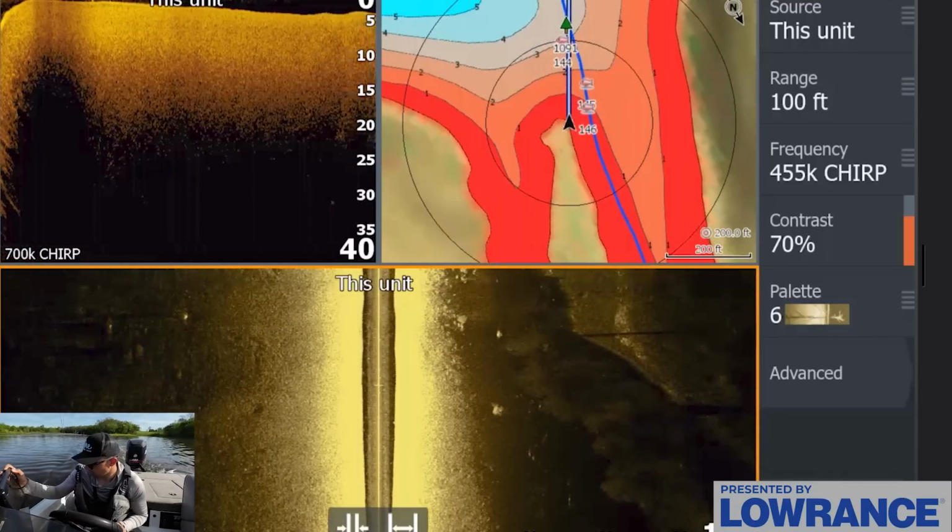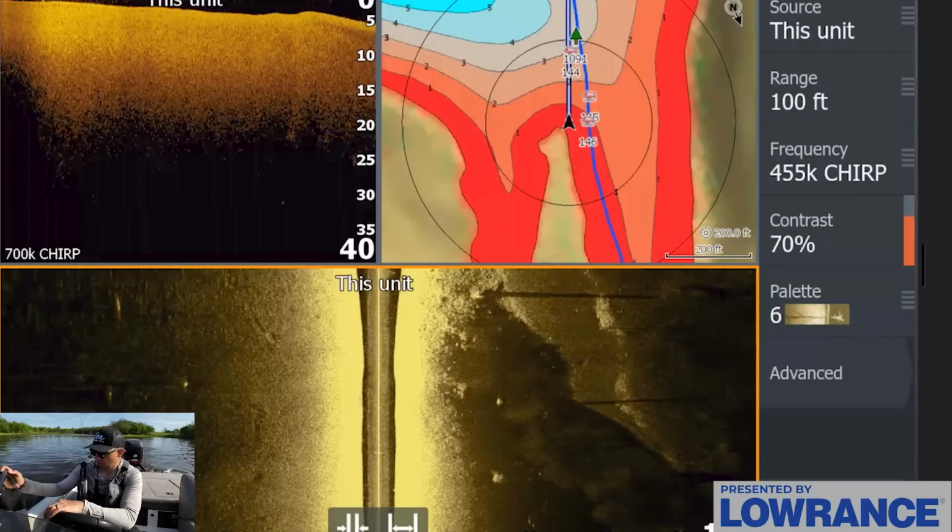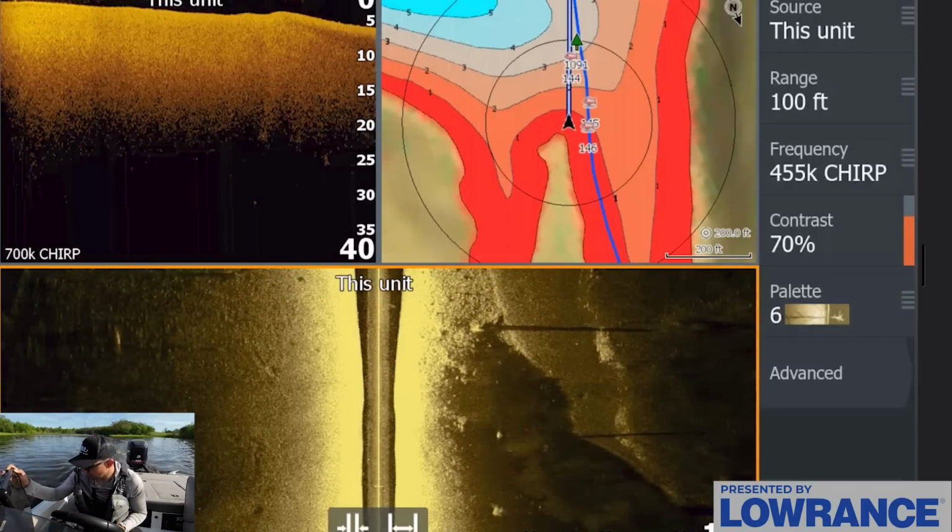There's another little drop. There's more fish right there. There's a bunch of them right there. Oh my goodness. They're all down this drop. Okay, so we found something right here, guys.